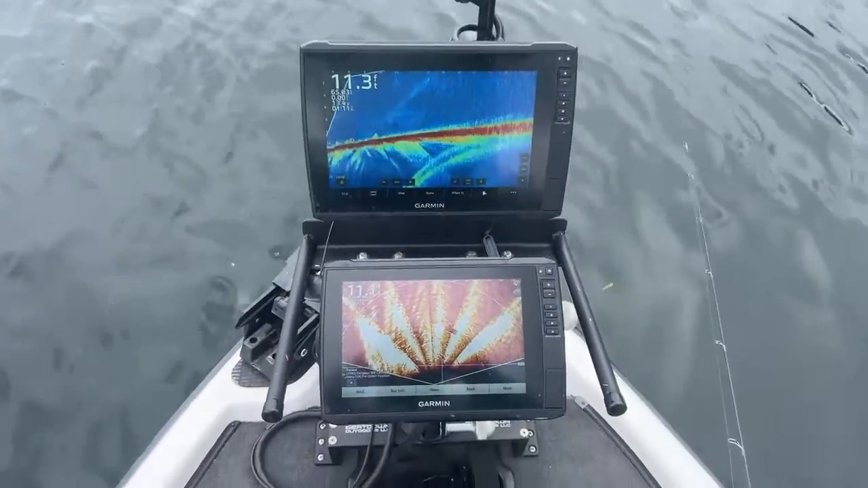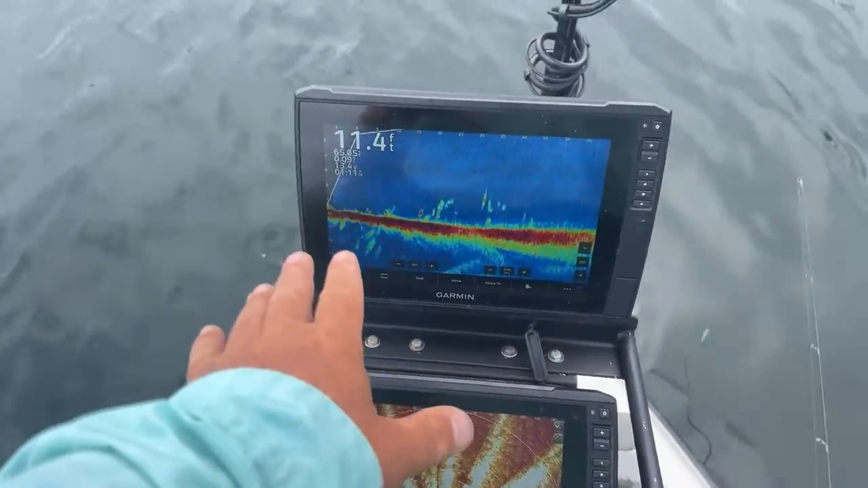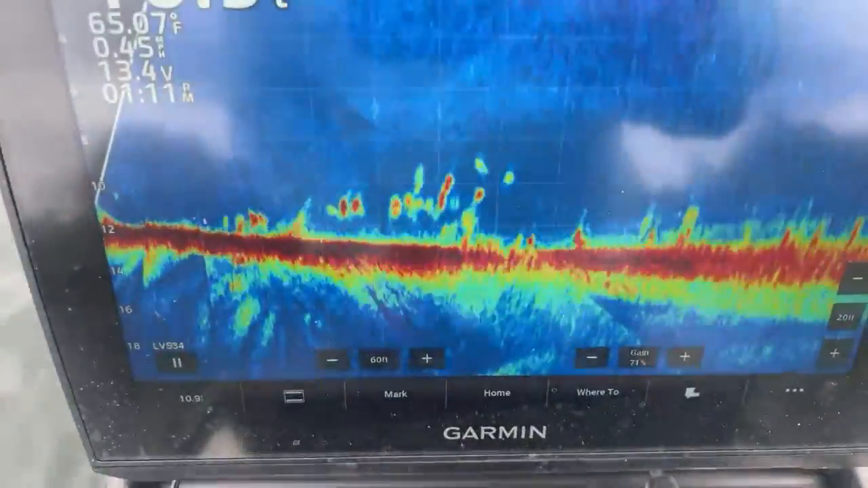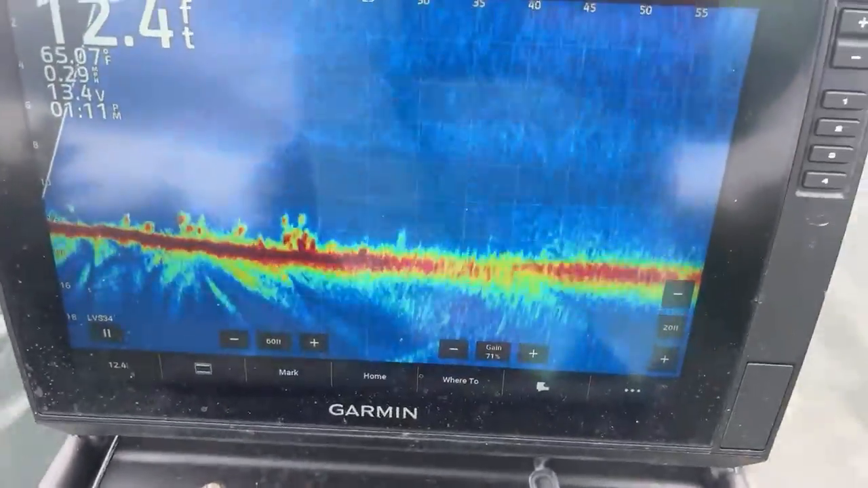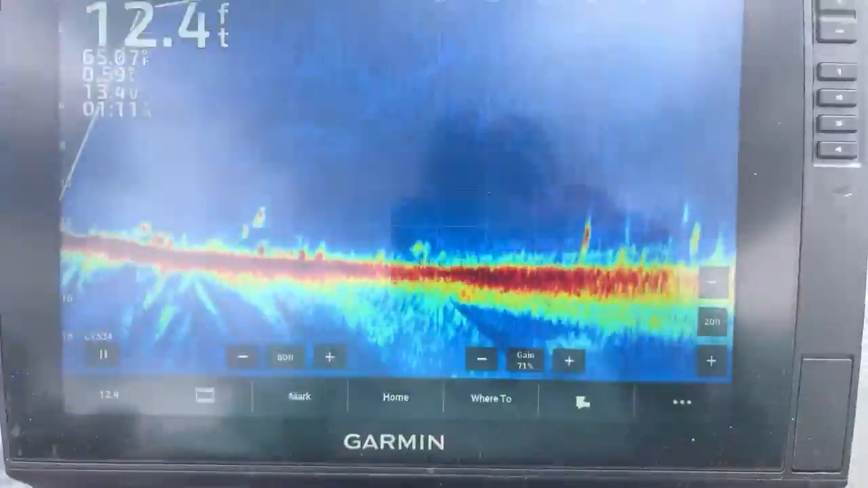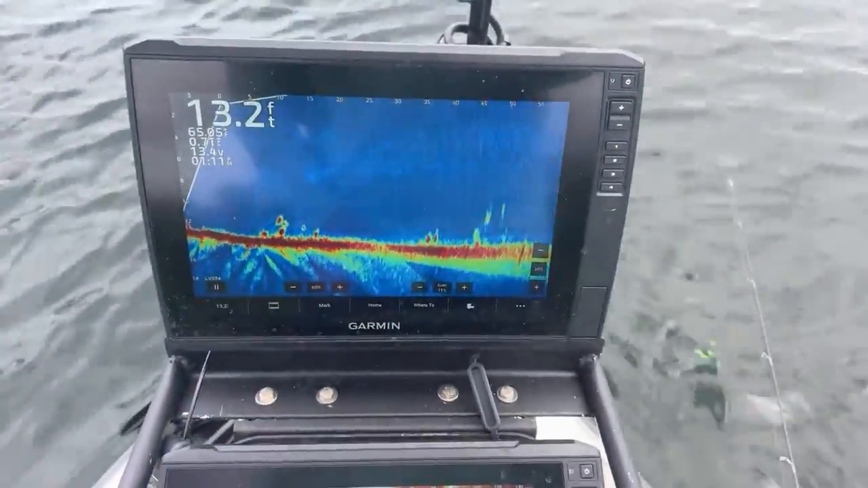Okay, cool. Yeah, so we're using Livescope. We're in roughly 12 foot. We're on the first drop, and every one of these dots is a white perch. Every single one of those is a white perch. Perspective mode, this is forward mode right here. So we're looking, those aren't really gonna feed. You gotta get them up off the bottom to feed. So what we're looking for are the elevated ones like that. Those are some pretty big ones right there.